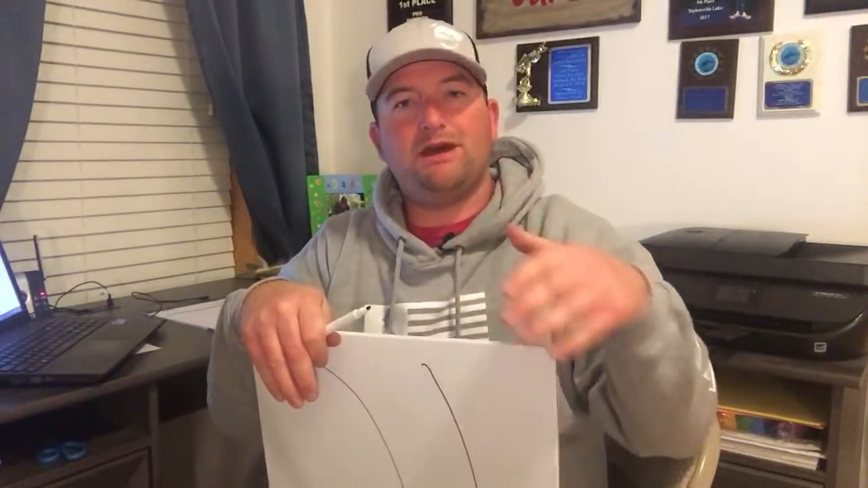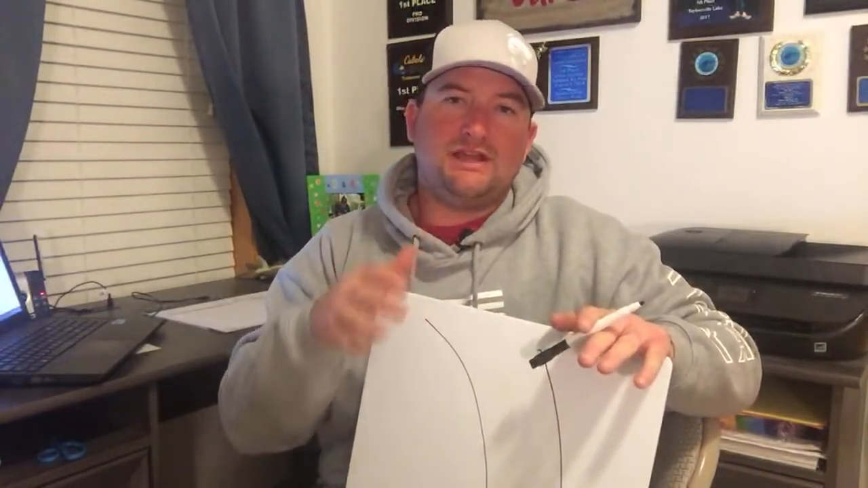Now, I want you guys to understand, and I want to stress a little bit more, that anytime we talk about points, where those rivers come in, anytime you guys can fish a point this time of year is going to be good. Normally a point with a seam line is extremely good, and that's where you're going to get most of your seam lines.